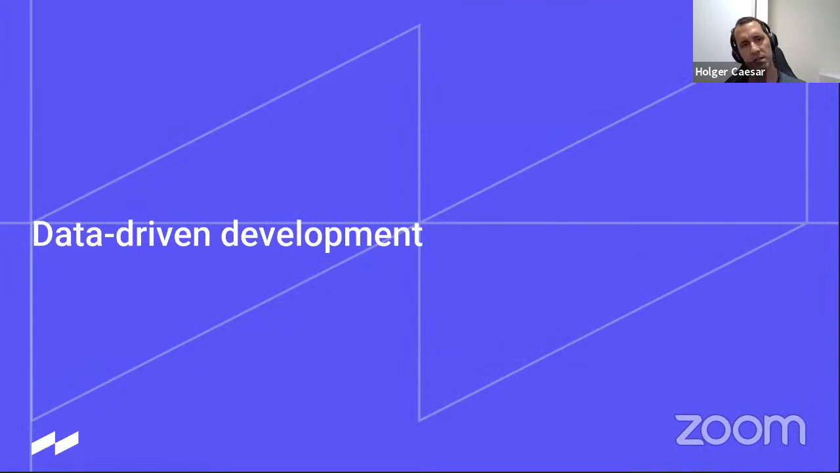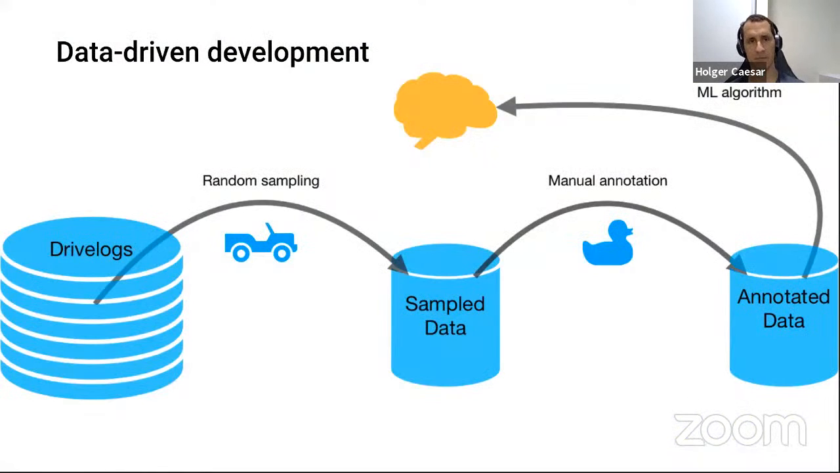Okay, now I would like to talk a bit about data-driven development. So what does data-driven development mean? It means we have our drive logs, we randomly sample some data from them. Could be, for nuScenes, it's in the end only 5.5 hours, but it comes from maybe 100 hours of driving data. Then we manually annotate that data, really high quality annotations that you saw, very tedious, very slow. And then we train our ML algorithm to learn to detect these objects. So this is the standard way that data-driven development works.